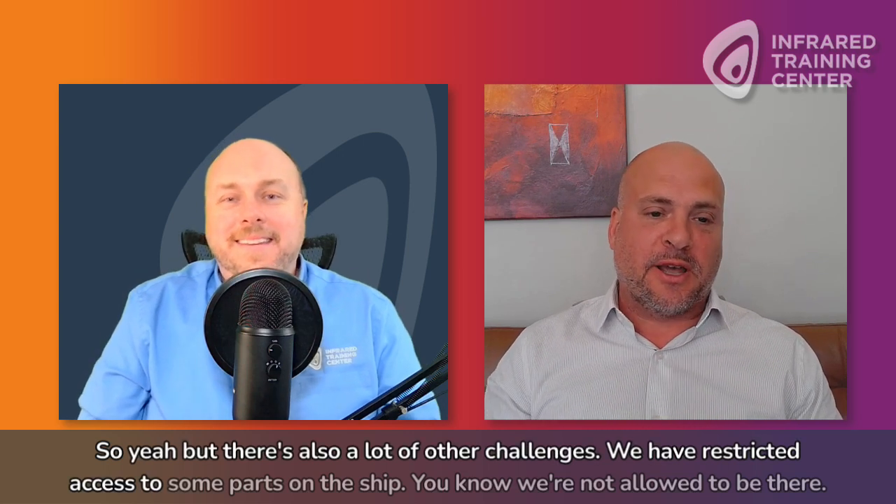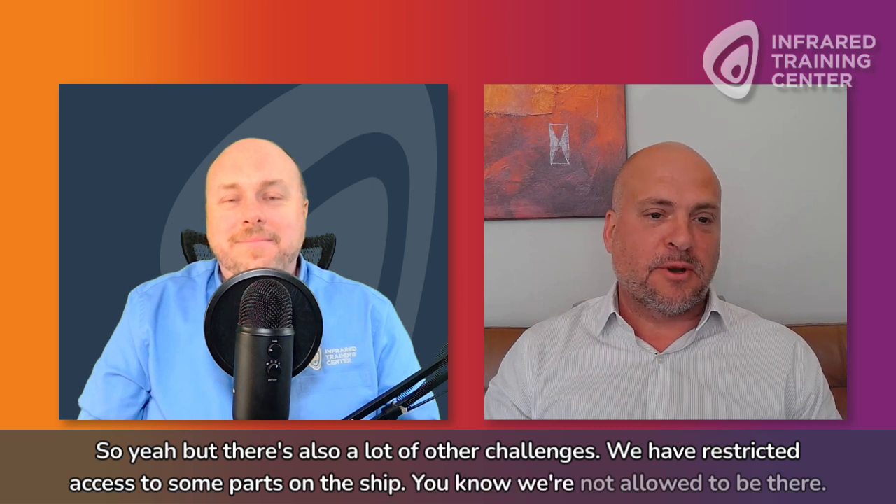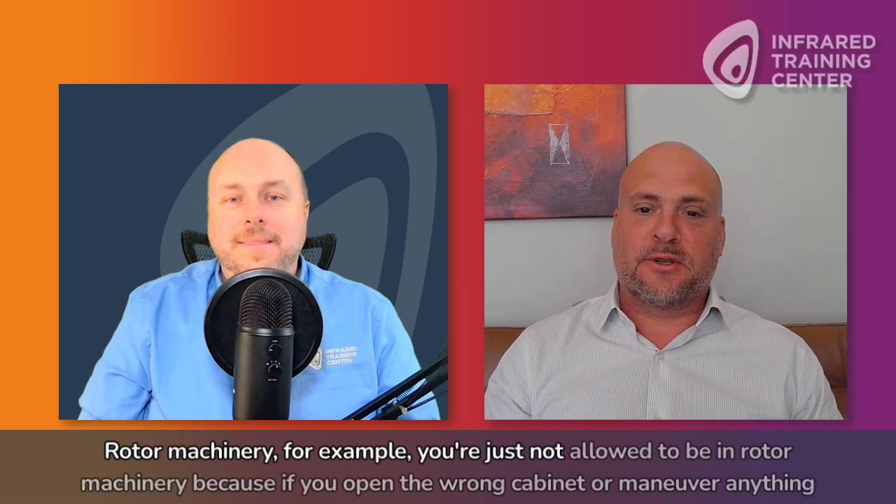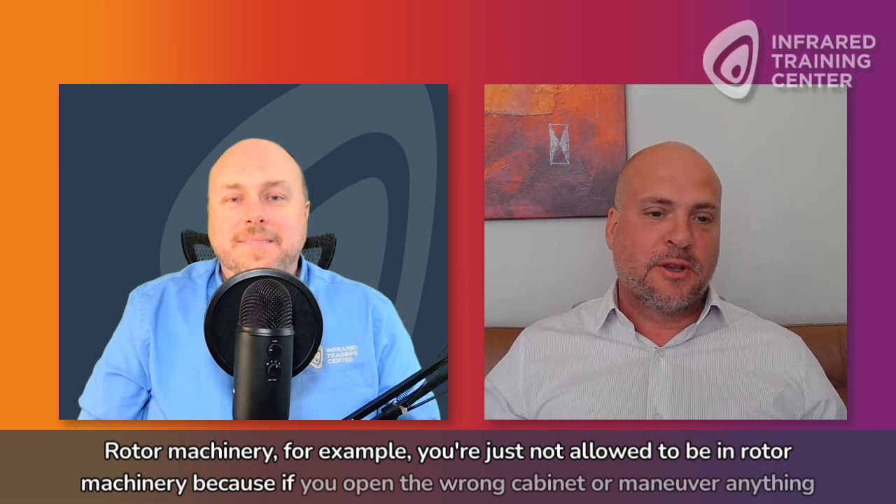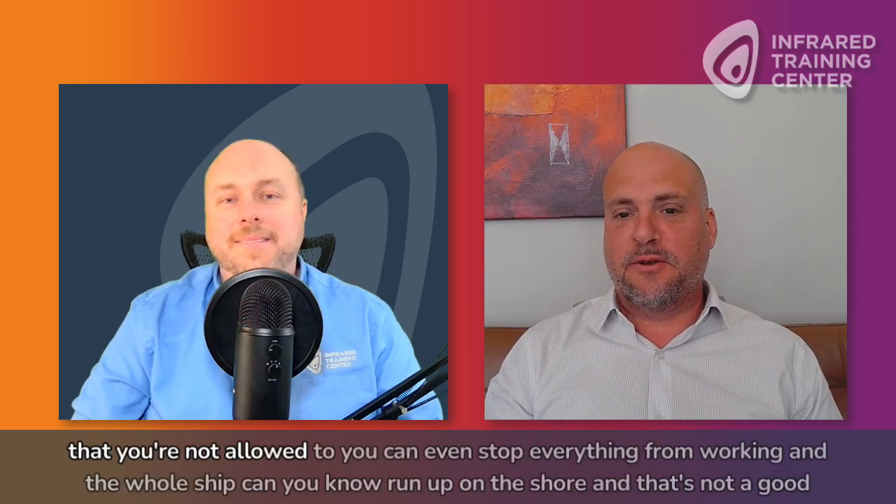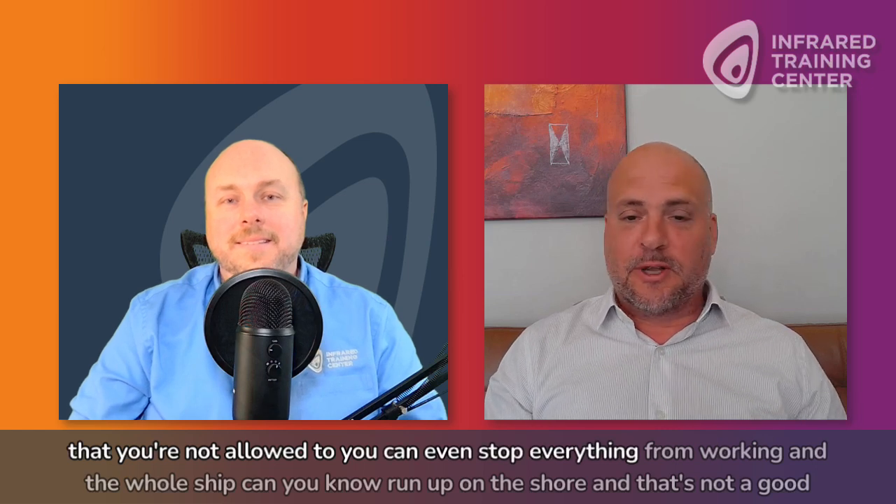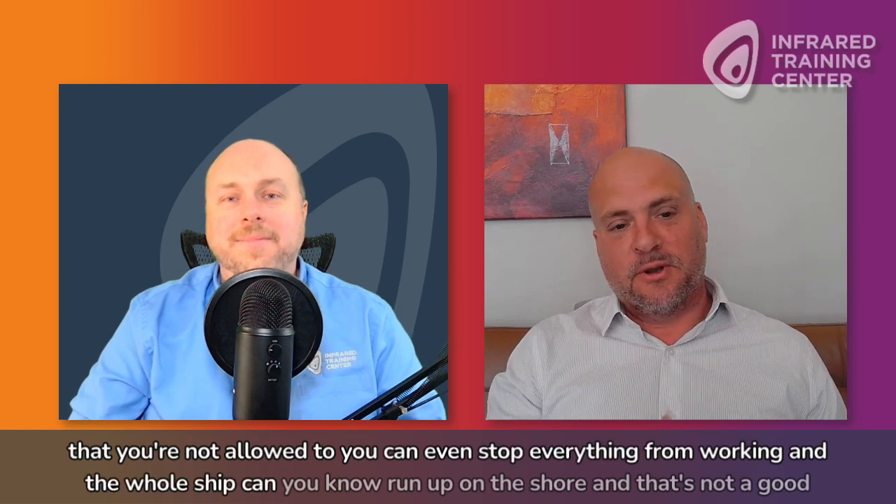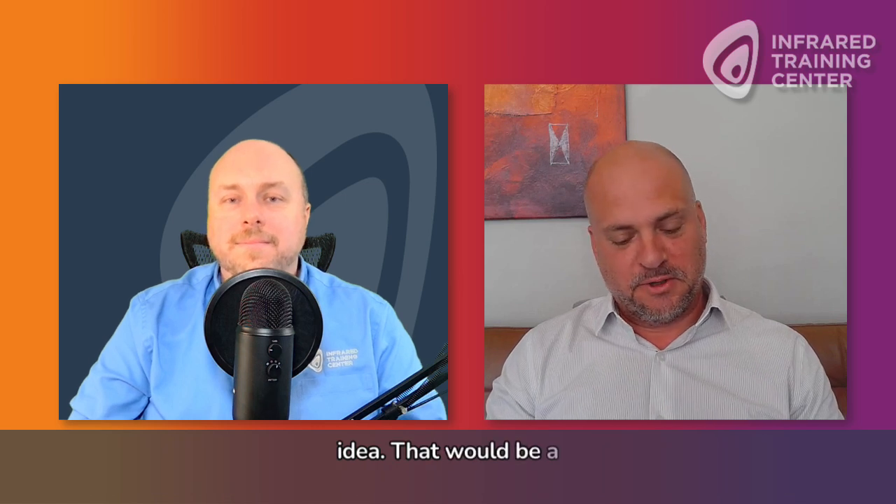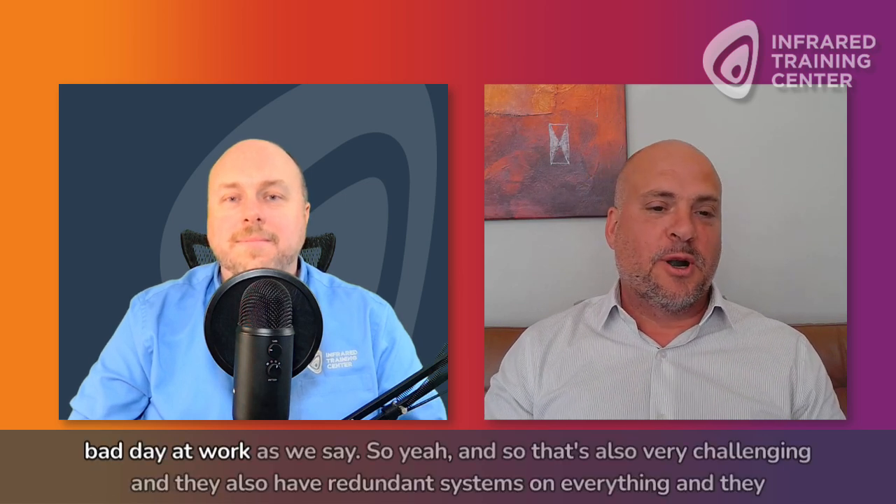But there are also a lot of other challenges. We have restricted access to some parts on the ship. We're not allowed to be there. Rudder machinery, for example, you're just not allowed to be in rudder machinery, because if you open a cabinet or maneuver anything that you're not allowed to, you can even stop everything from working, and the whole ship can run up on the shore, and that's not a good idea. That would be a bad day at work, as we say.